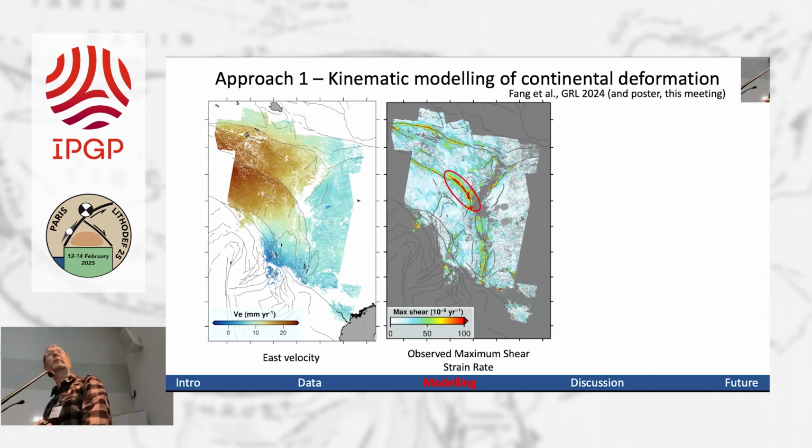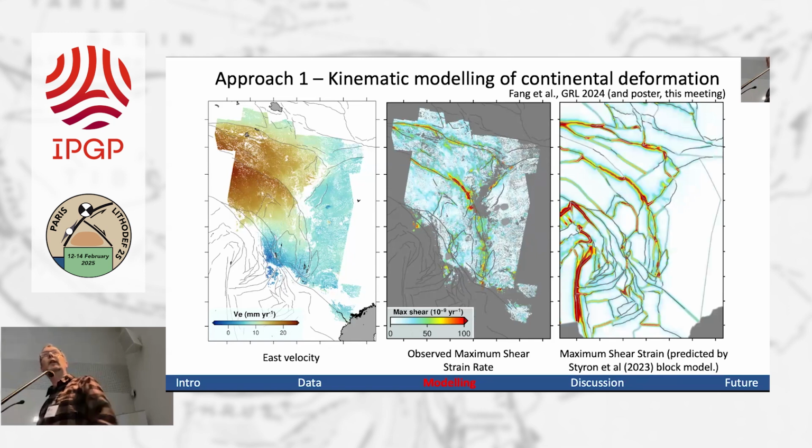This, by the way, is the creeping section, so we get a very high strain rate there. But you see these 2 big faults here dominating that shear strain. If you look at the best fit shear strain using those blocks from Richard Styron, it doesn't quite look like this data. For example, here's a block boundary that, because you've got a boundary there in the model, you end up predicting some strain there. It doesn't really exist in the real data.